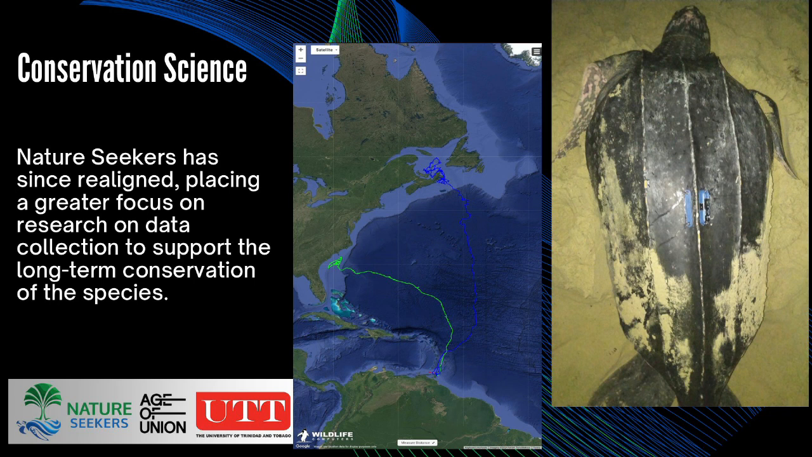As of recent years, a small population has formed on the coast of Florida. You can see from the green track that one turtle is headed back to the Florida region, and the blue track is what most of the tracks look like: they head back to Canadian waters.